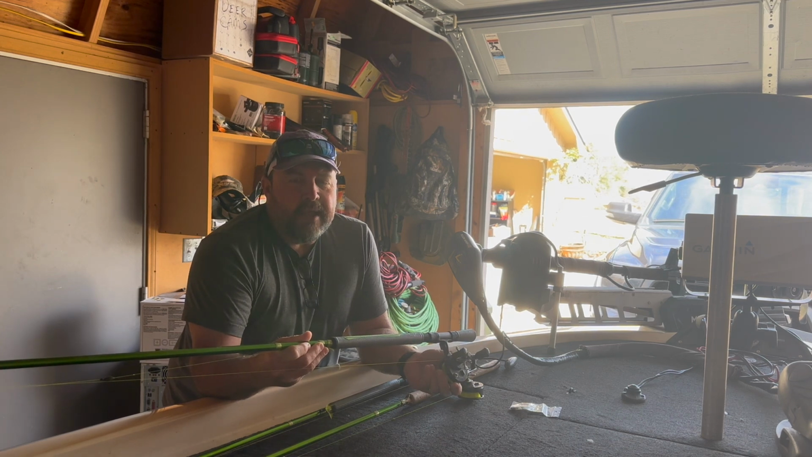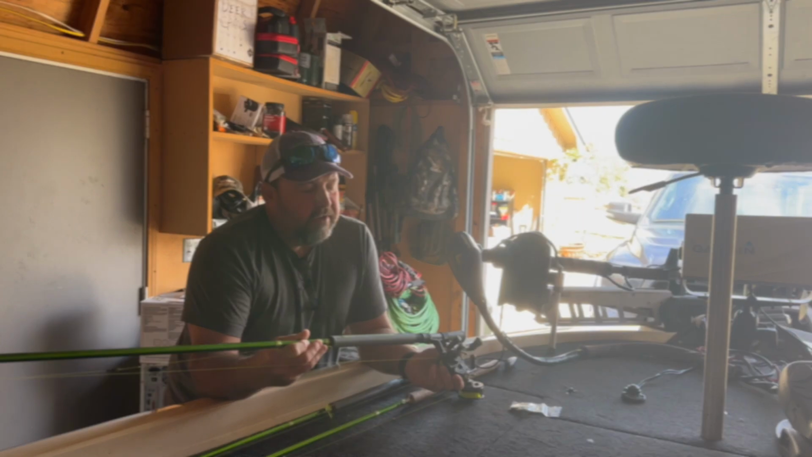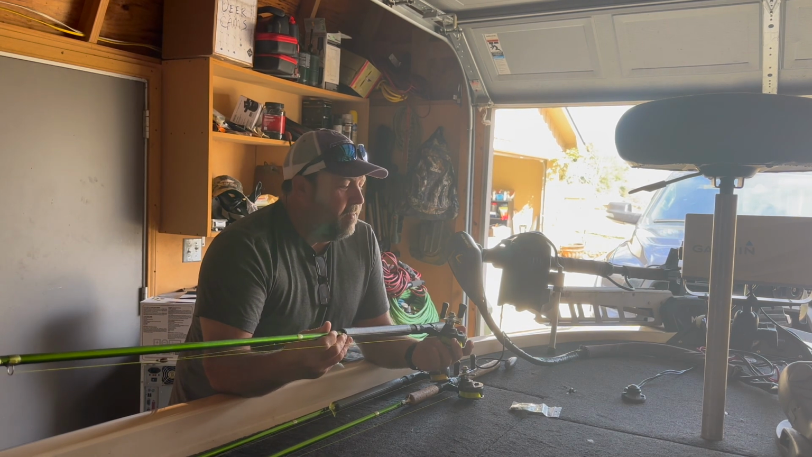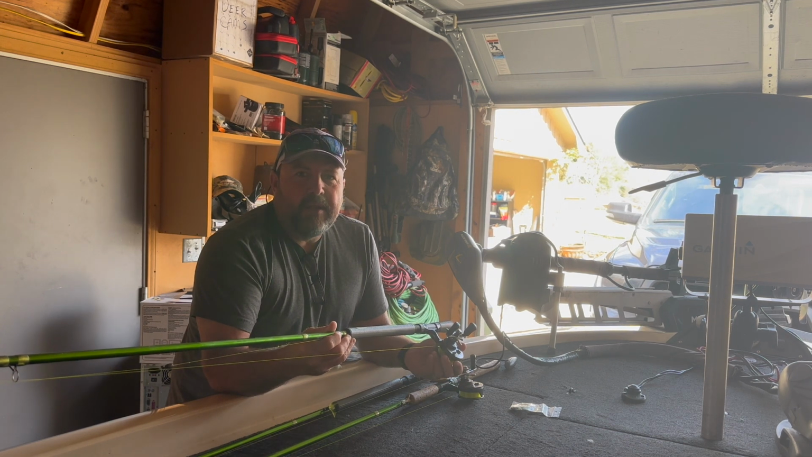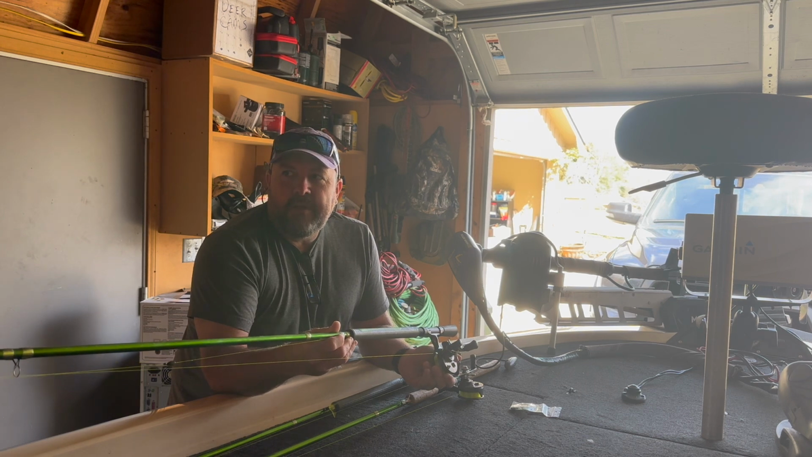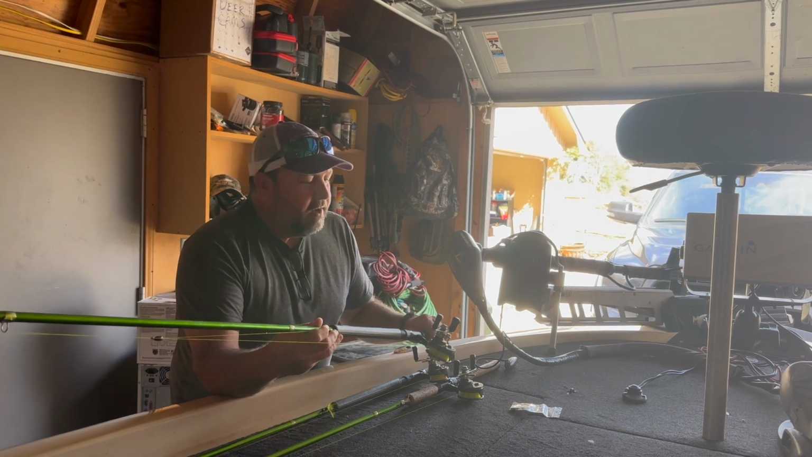It's easy to pull the line off. It's easy to use. They're a little better than just a 1-to-1 ratio. These actually are like a 1 to 2.5 or 3. I can't remember exactly, but they do give you the ability, if you're pitching out and have extra line out and need to reel up to get your fish in, it's not a problem. It's very easy to use. I like them.